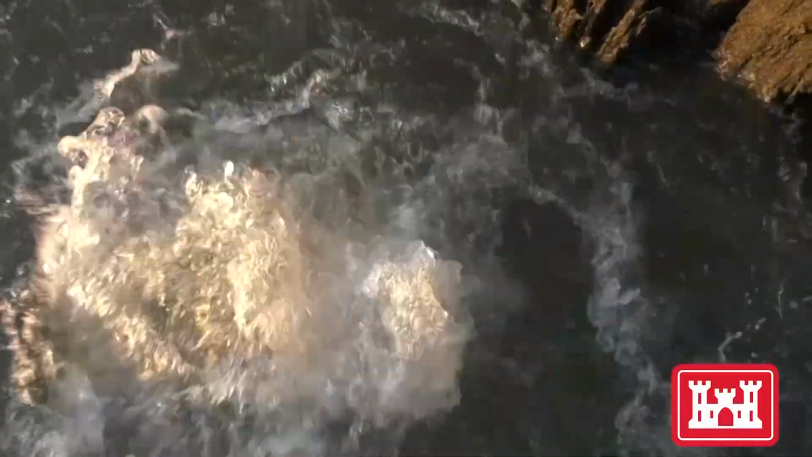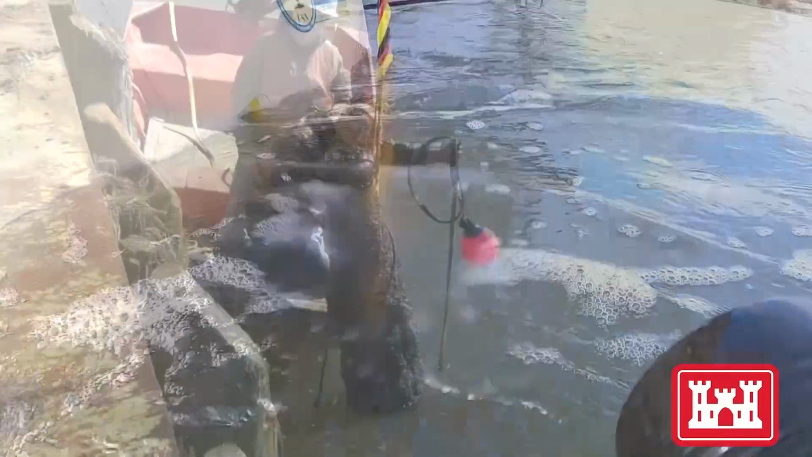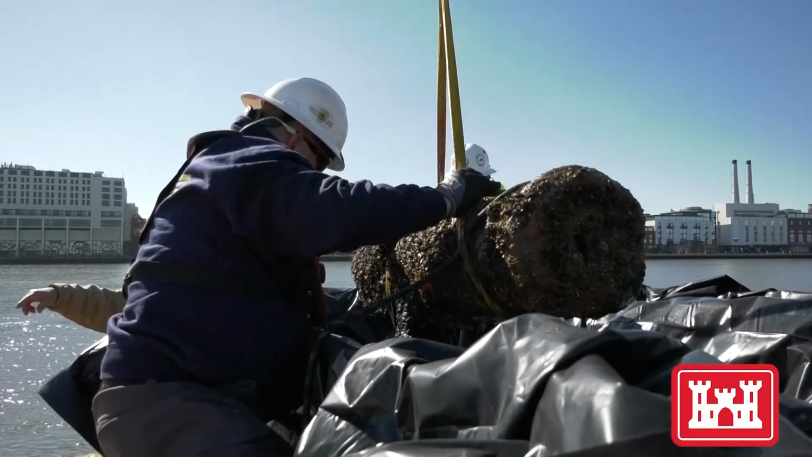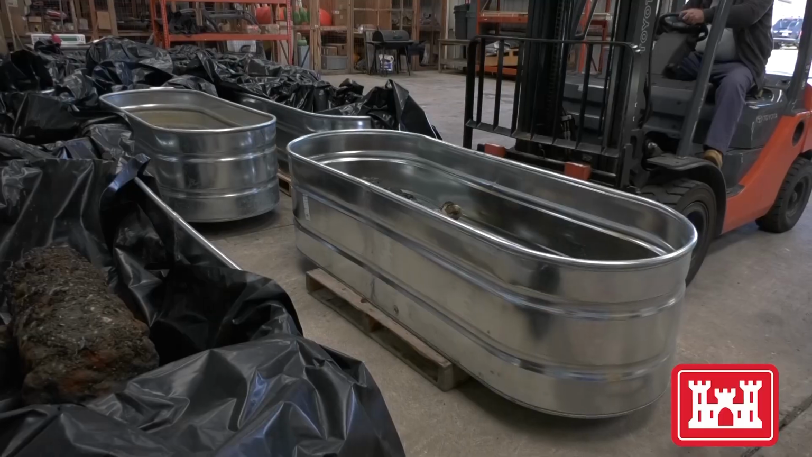The cannon were gently placed back on the river bottom at a safe, shallow spot near Hutchinson Island while the recovery work continued. Then, on January 18, 2022, a big crane hoisted them out of the water and into metal troughs, which were trucked the short distance over to the Corps of Engineers depot.